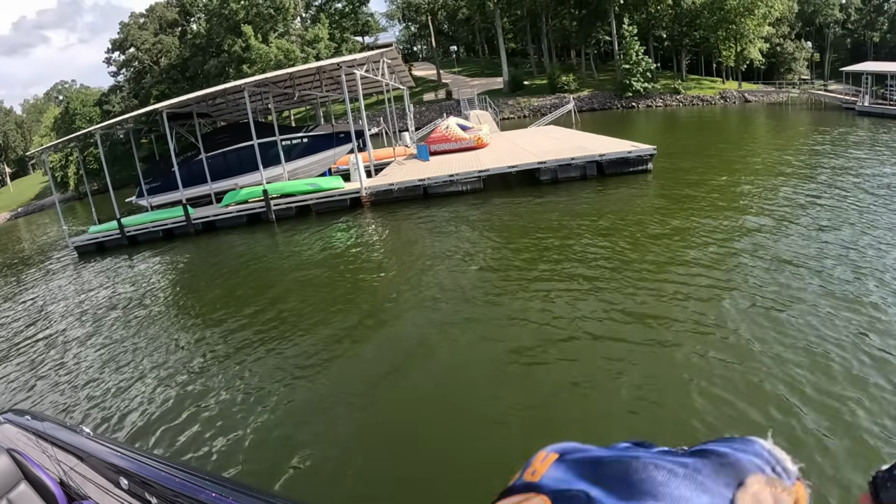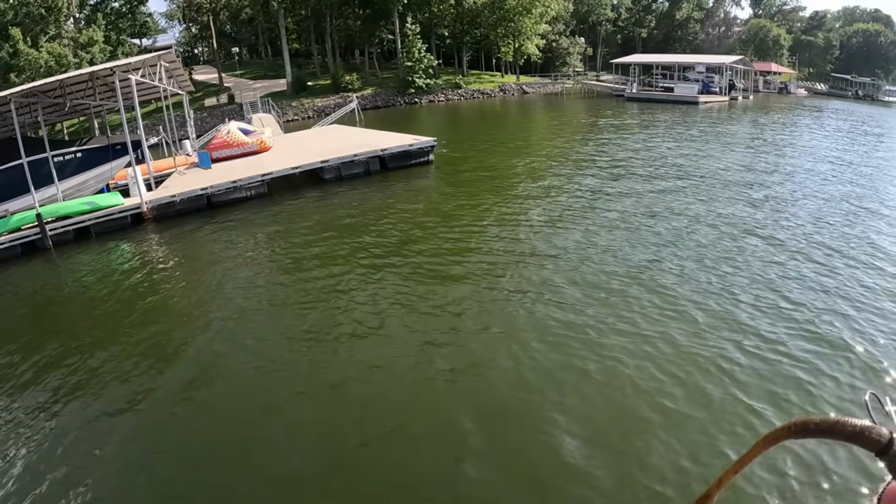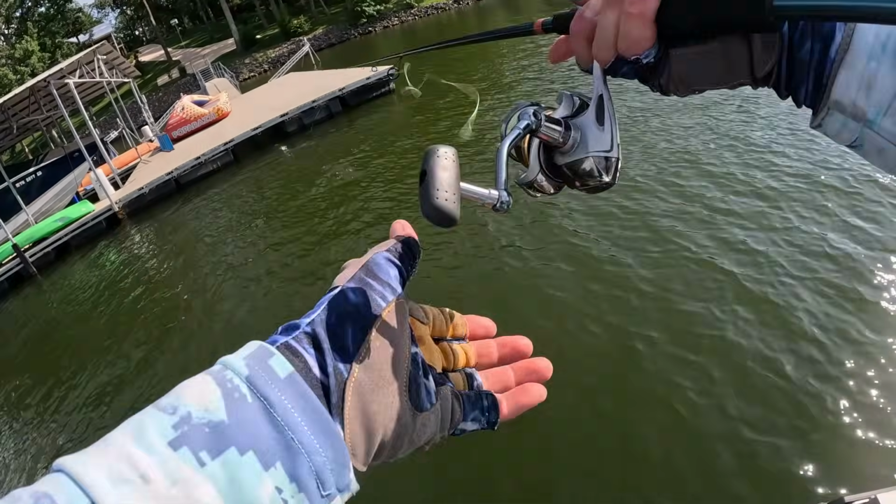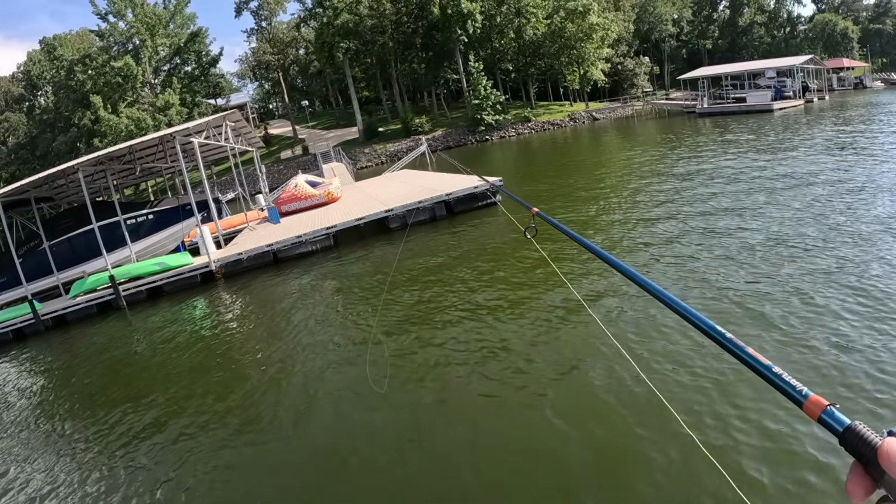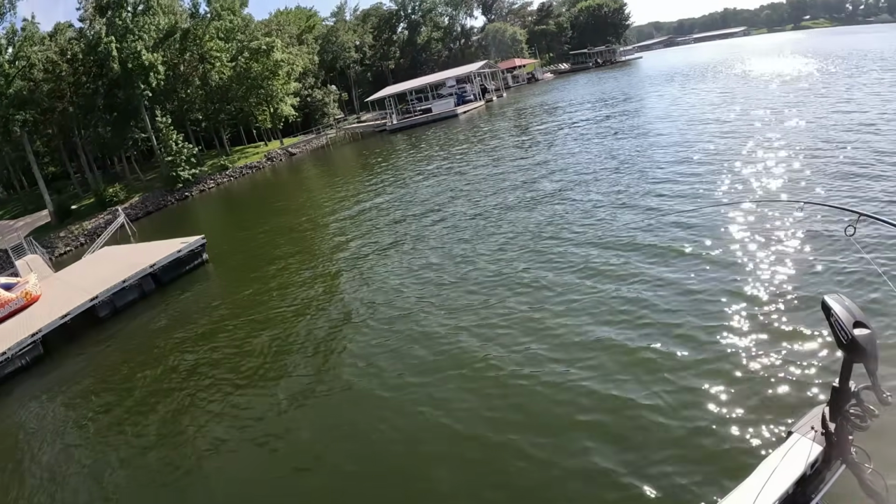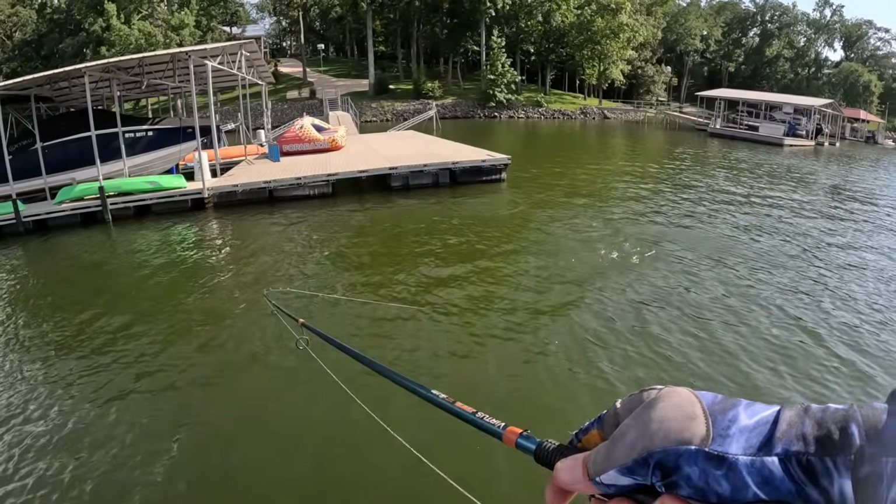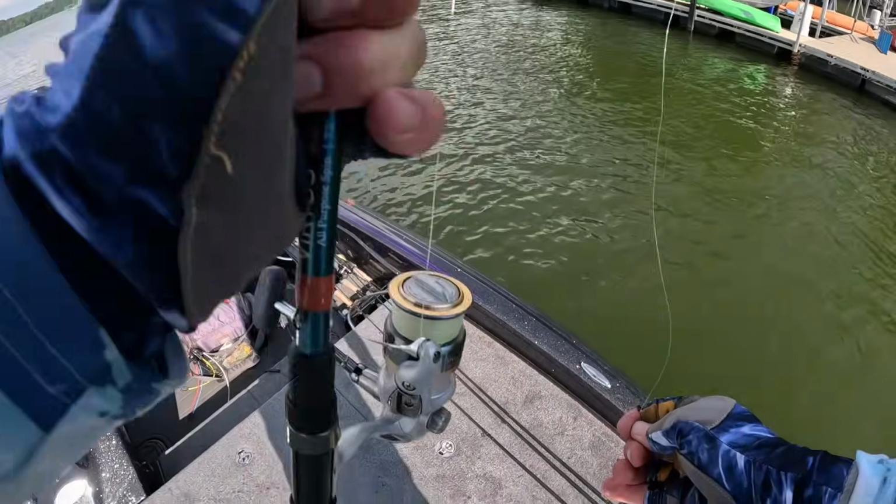Thunder in the background. See if there's another one back there. Yep. 3 in a row. There went my worm. At least I got my O-rings.